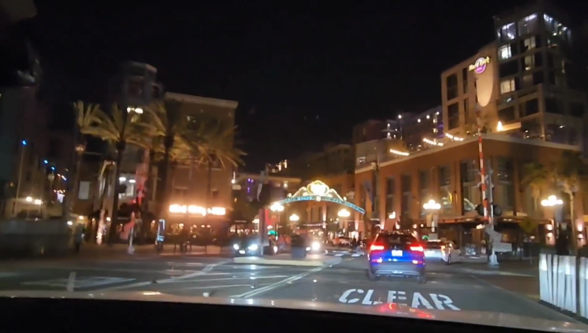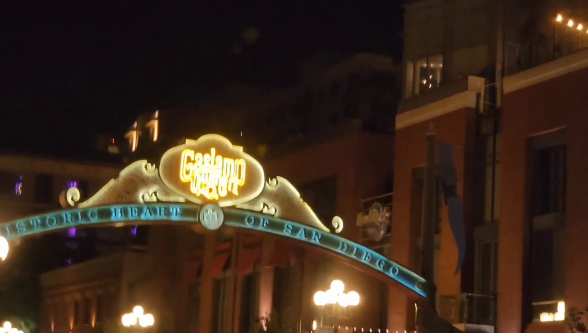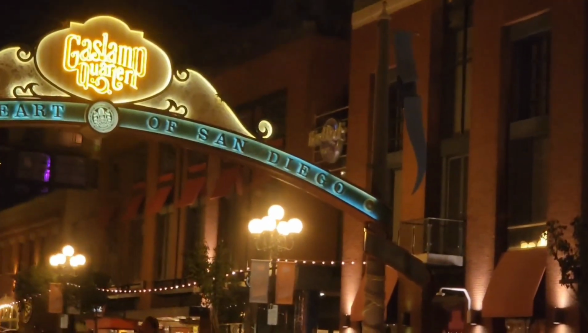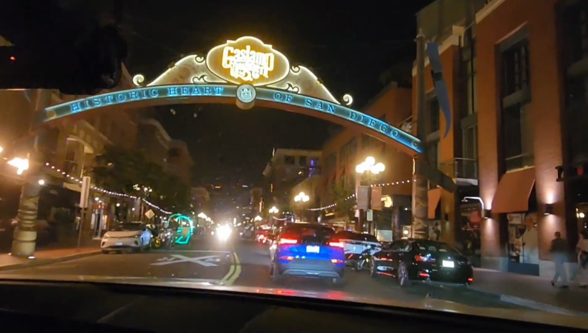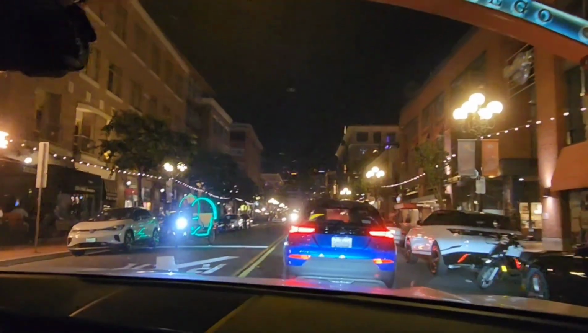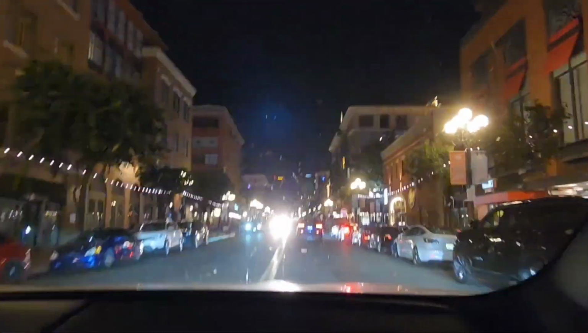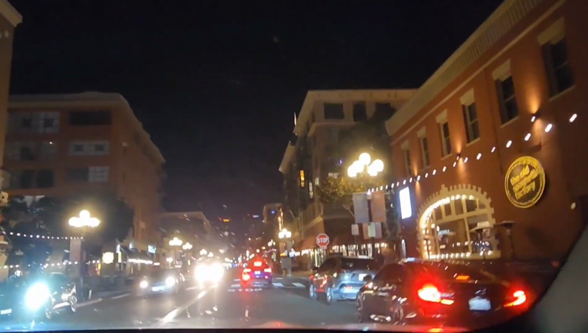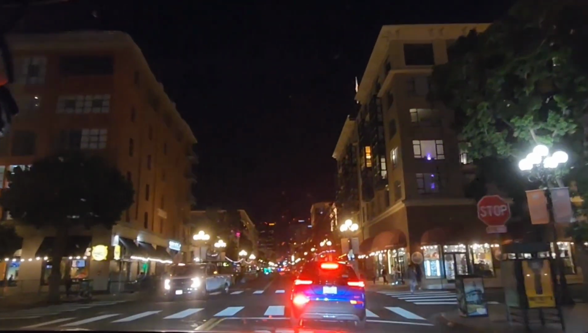So we're entering the Gaslamp area. So this is definitely where your boys are going to be hanging. Yep. For sure. Definitely coming there. All kinds of happening. This is 4th Avenue. Oh no, 5th. So like 4th, 5th, and 6th, that's the heart of San Diego. The downtown, that is.